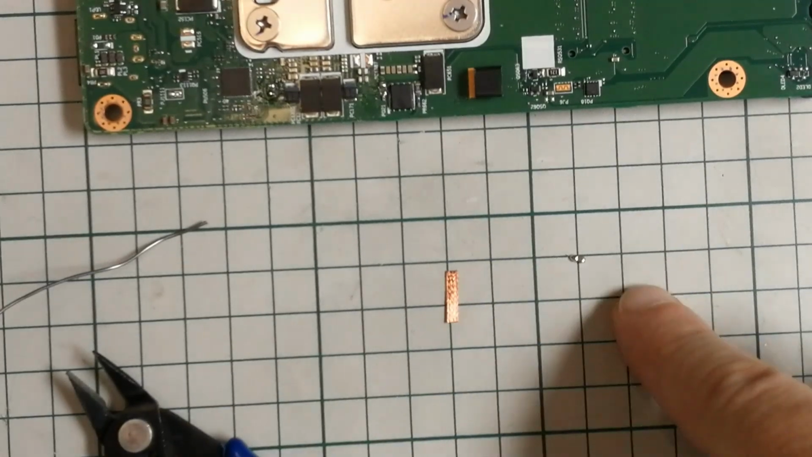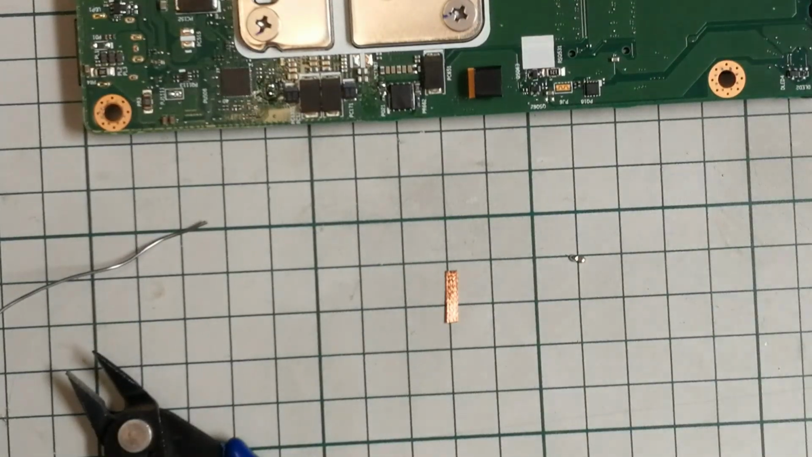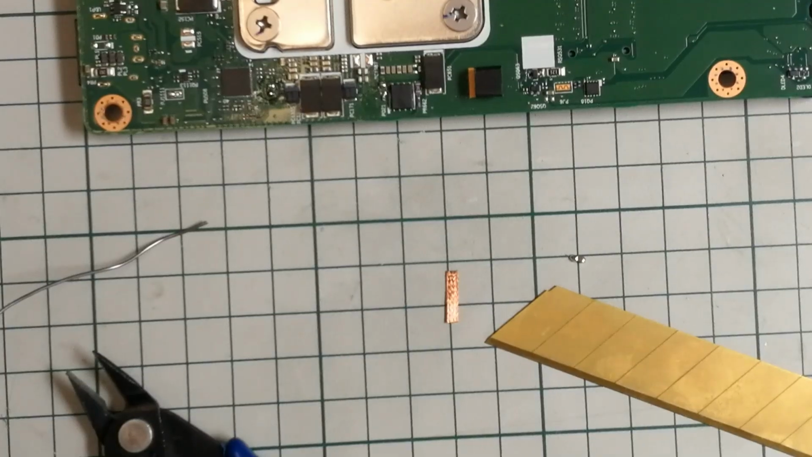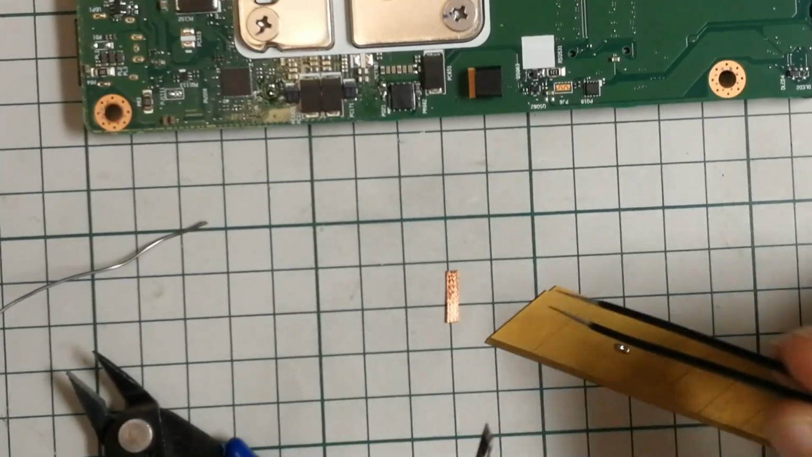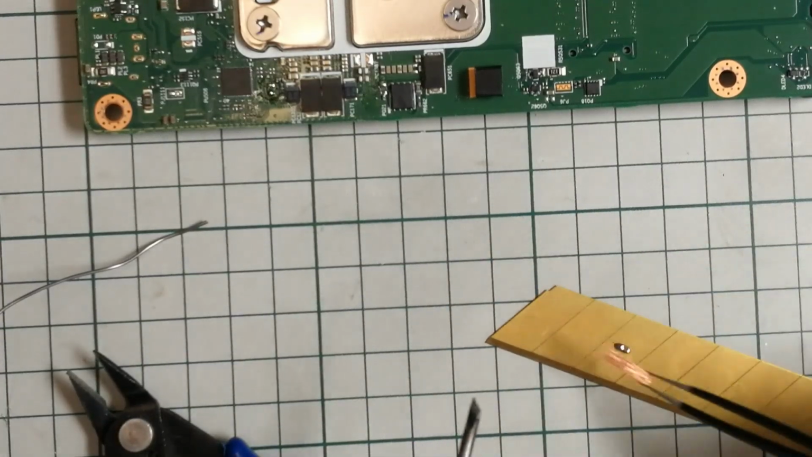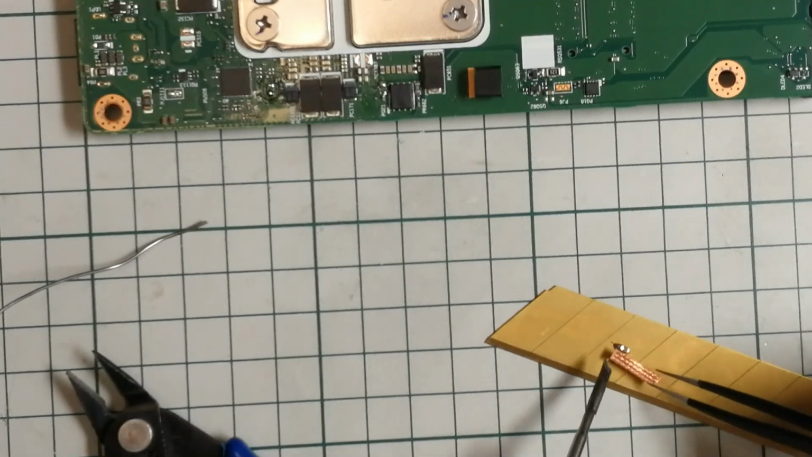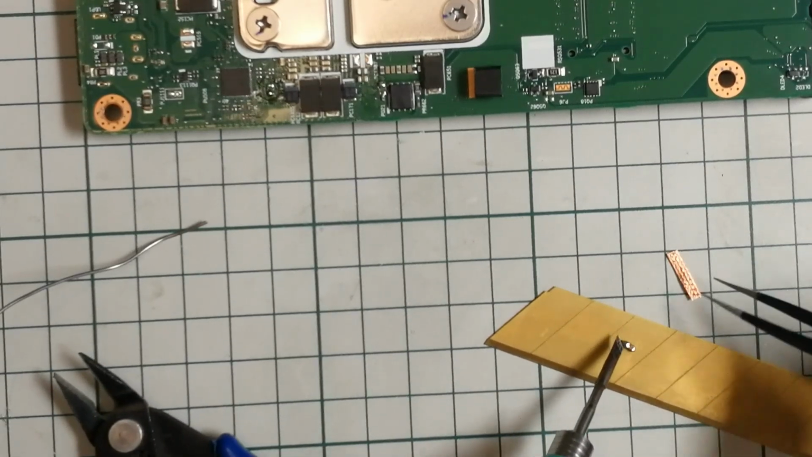If I'm gonna put it here on the pad, this will just get stuck. So let's try and do it on this, which again will be a pain to do because it will either get stuck to the wick or it will get stuck to something. Yeah, I just want to take that.